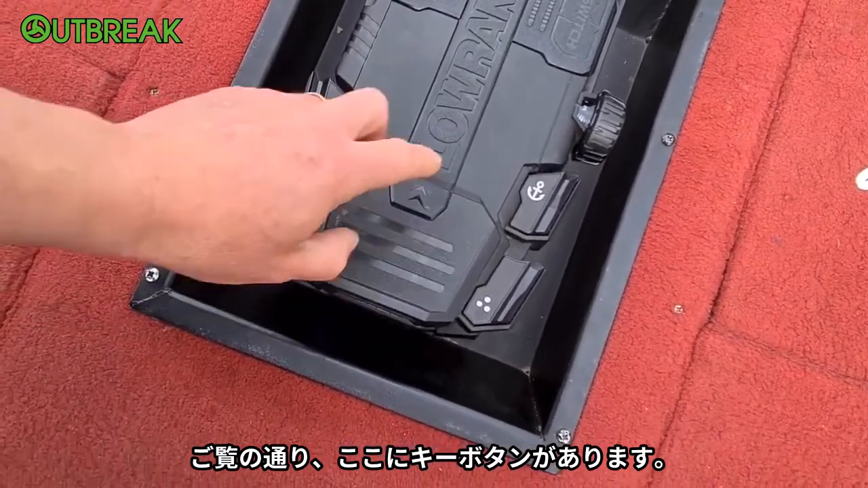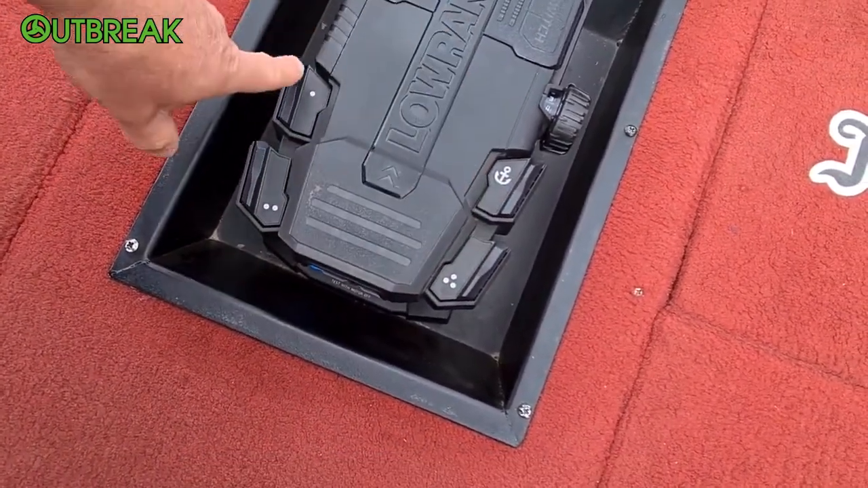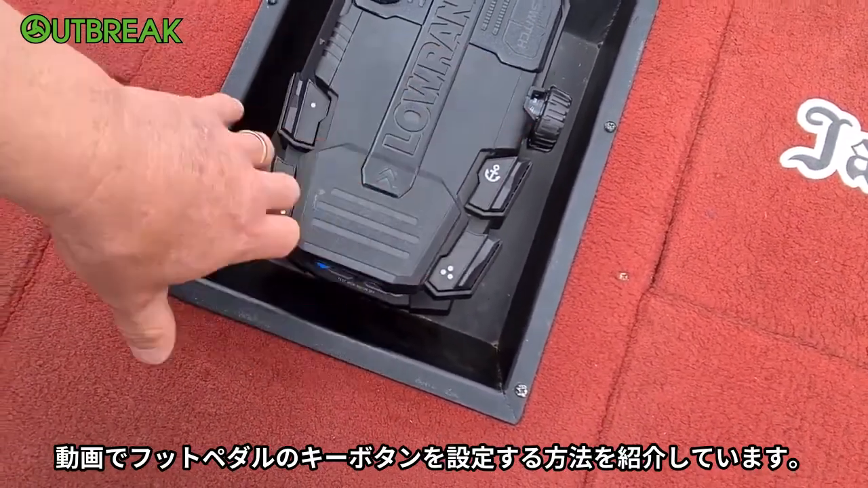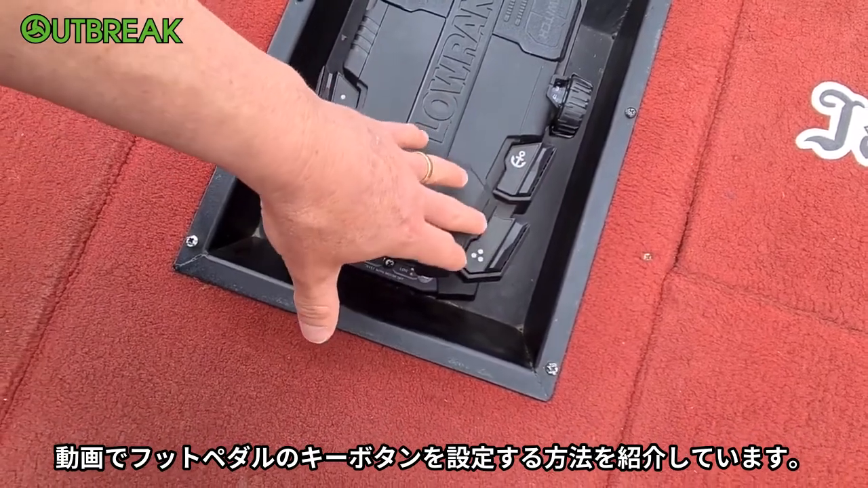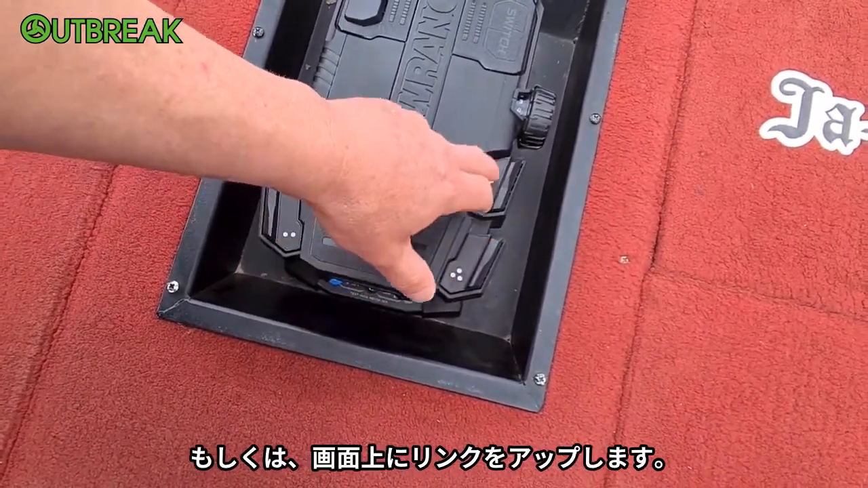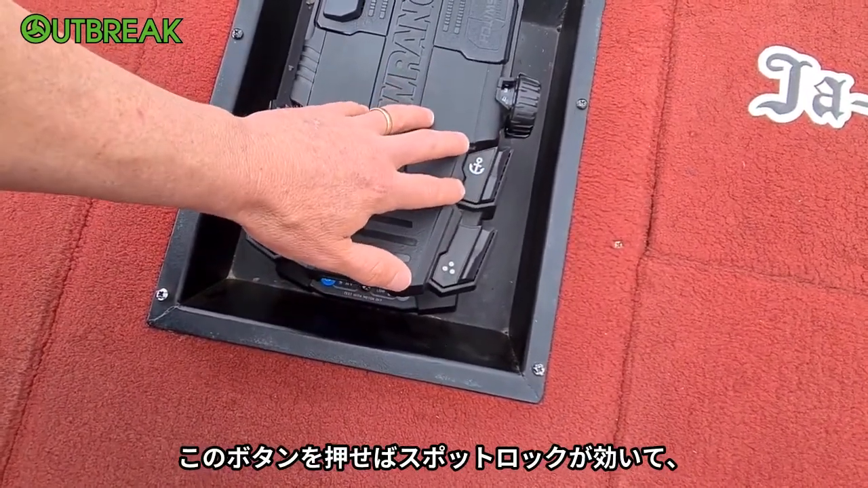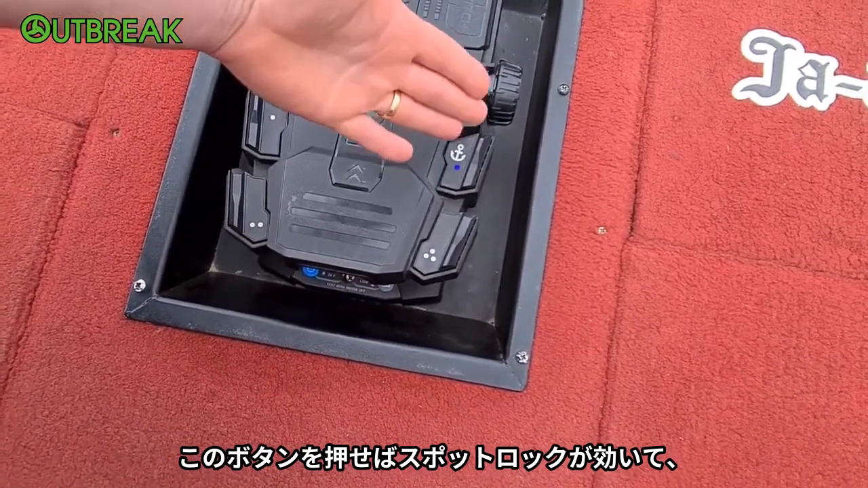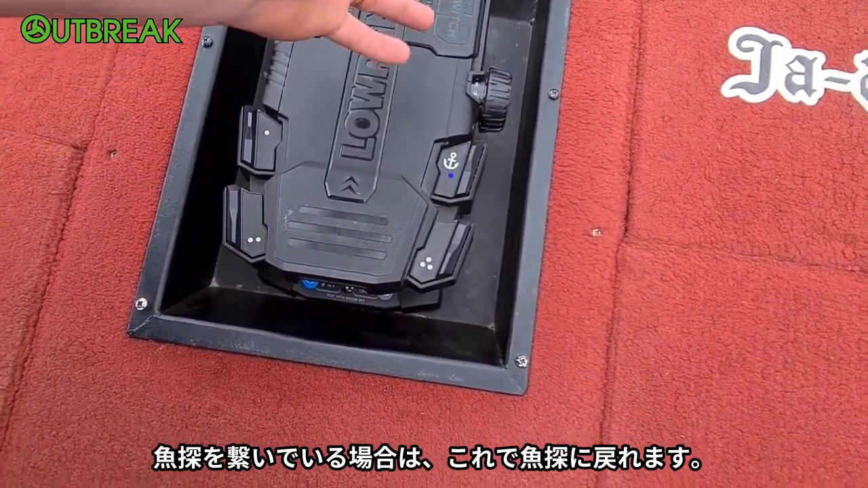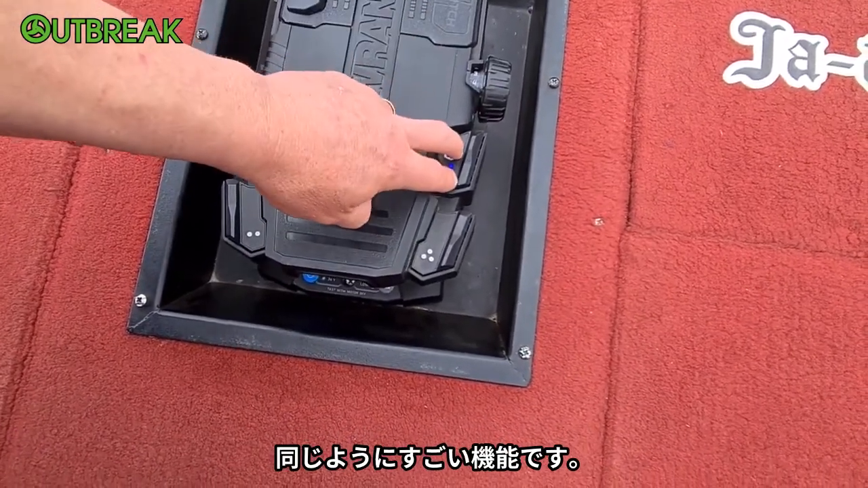Obviously you've got these keypads here, the key buttons. I've gone through a little video on setting up these keypads and key buttons on your foot pedal, so I'll have that link in the comments, or I'll have the link up on the screen. But it's great. That's pretty standard with the spot lock. You can just push that and it'll keep you spot locked here. Then you can go back to your sounder, if you've hooked it to your sounder, and you can jog left, right, up or down, which is a great function as well.